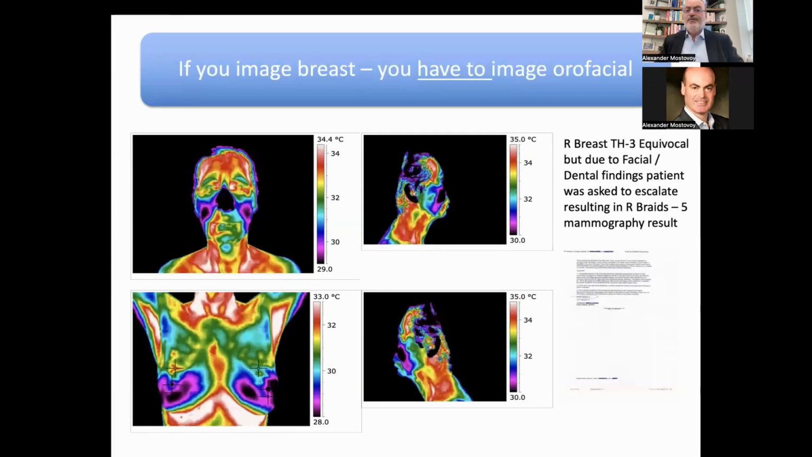So if any one of you is already imaging, I would love to impose one very important thing: if you're imaging the breast, you have to image what we would call orofacial imaging as well.